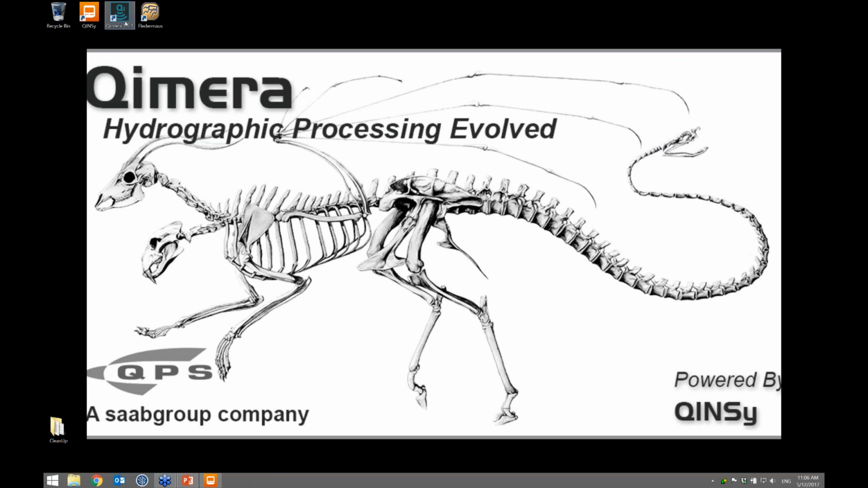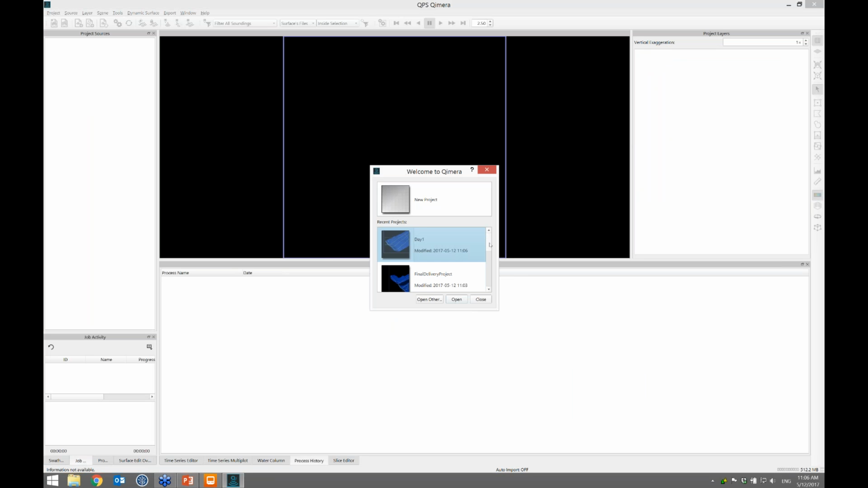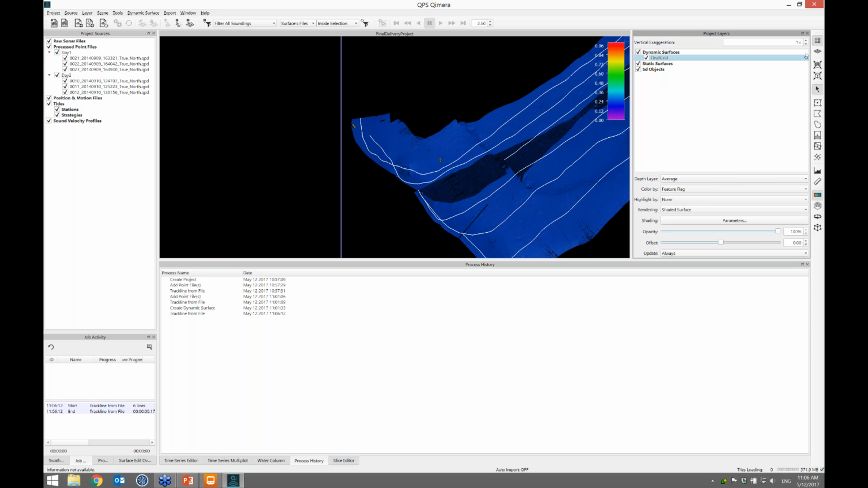I close my project and tell him, okay, you can reopen the master project now, and you should see that your dynamic surface wants to be updated. So I'm now the chief surveyor collecting all the data. Sure enough, the final grid's here, and you can see the out-of-date icon. It needs to be refreshed.